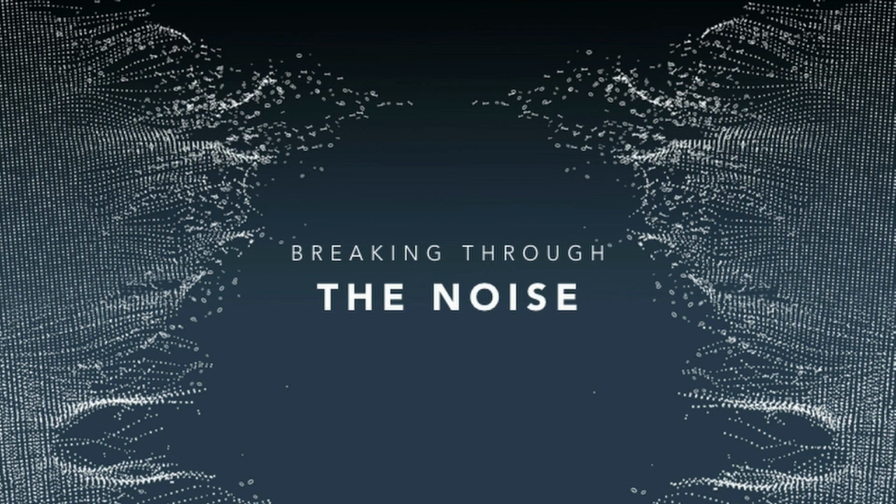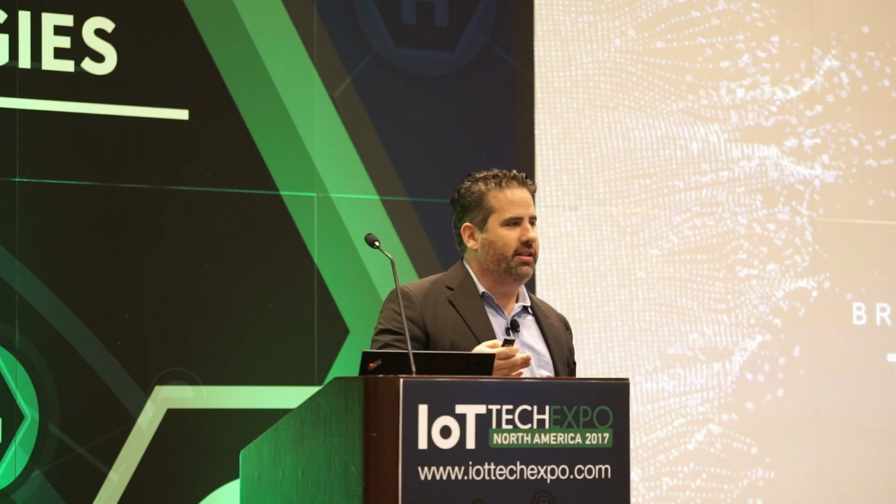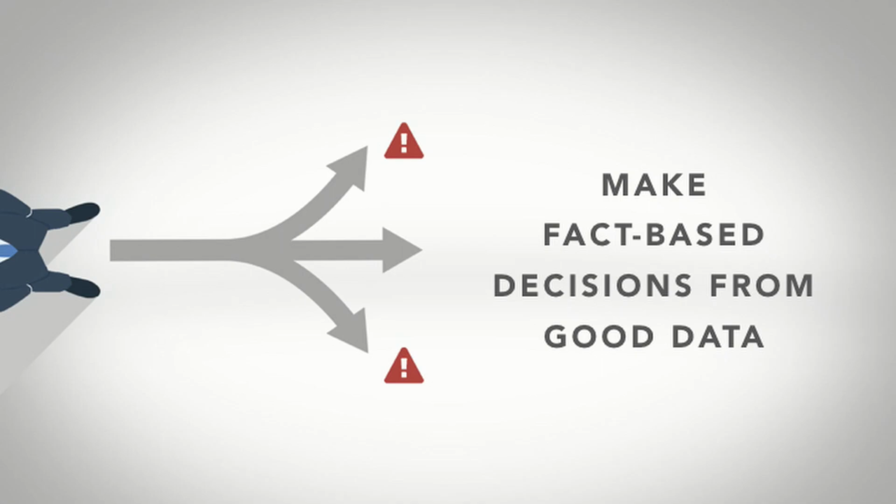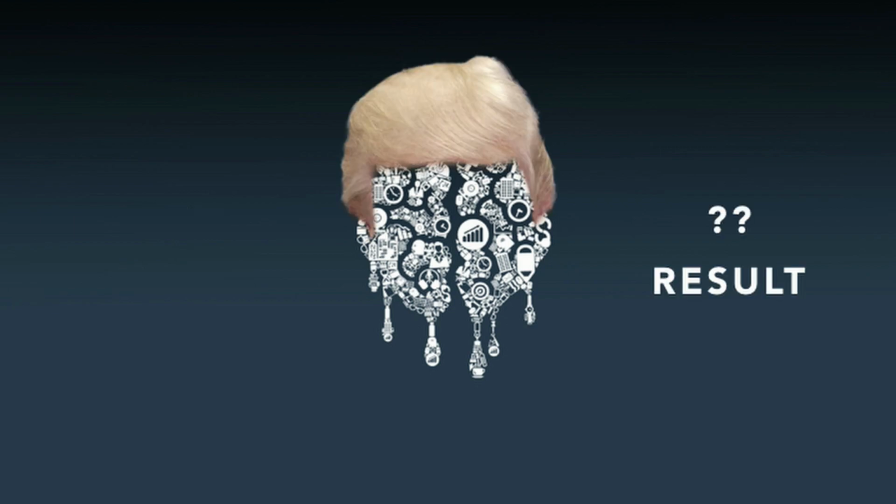Because it's really important for this whole industry to work to have good data that is easy to move, actionable, and reliable. So what do we want to do? This whole ecosystem works on making good decisions from facts. So everyone wants to make fact-based decisions from good data. But what is the good data? And that's the real issue, because in reality, there are bad facts. And if you make decisions off bad facts, sometimes you have bad results.